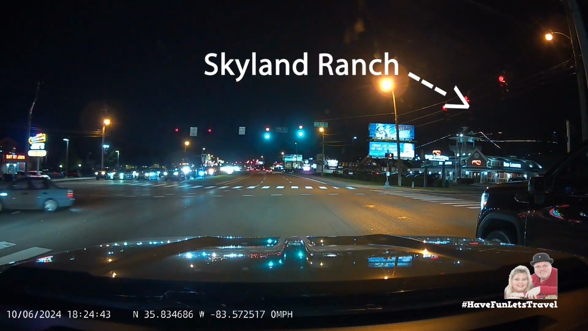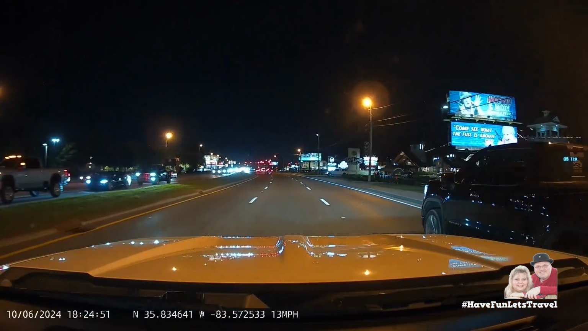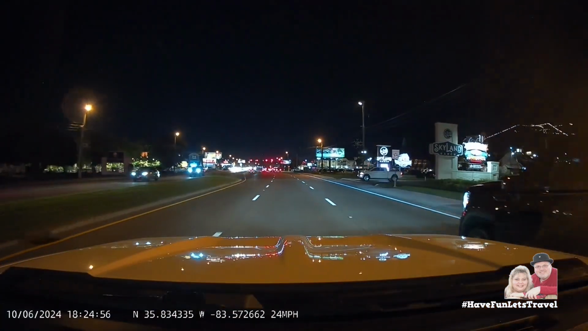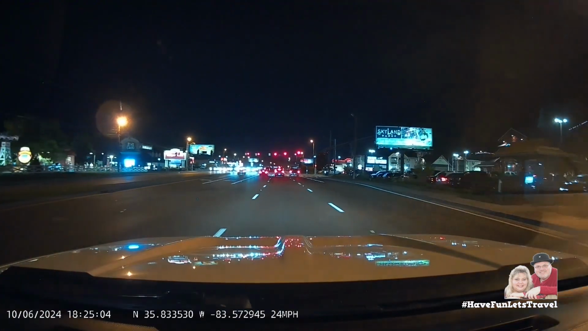The Skyland Ranch is the first of its kind. Not only will you find beautiful mountain views, they also offer exciting rides, shops and restaurants, live entertainment, miniature animals, and so much more.